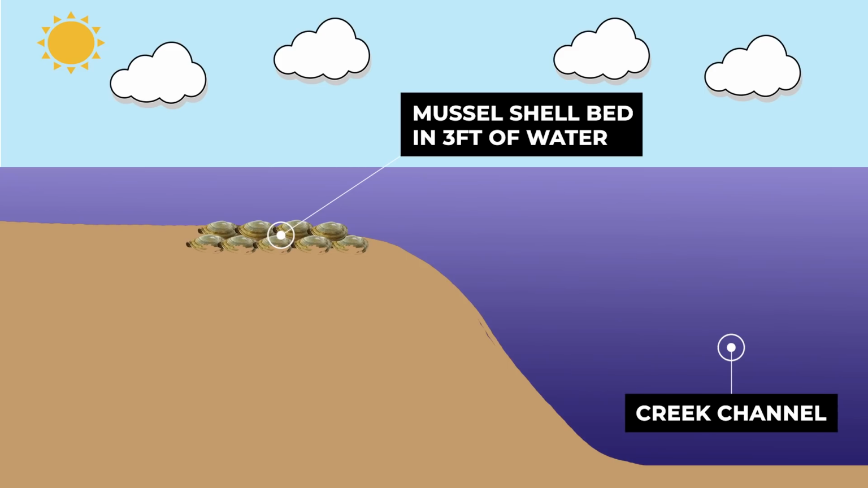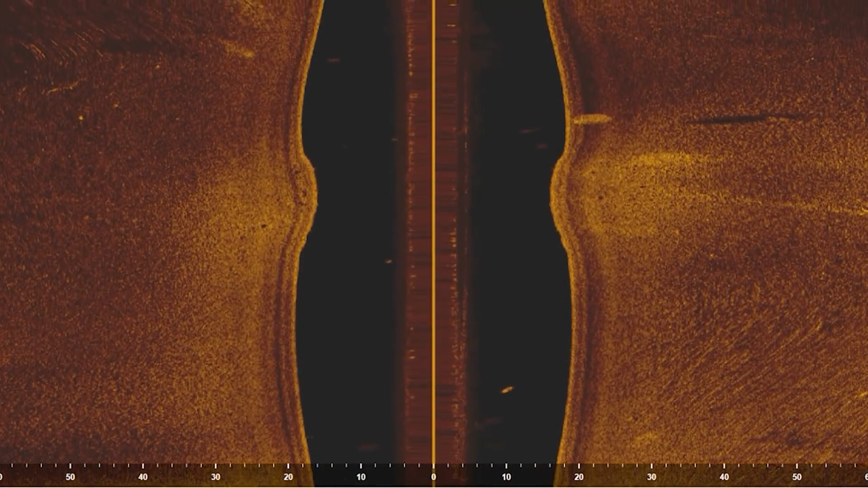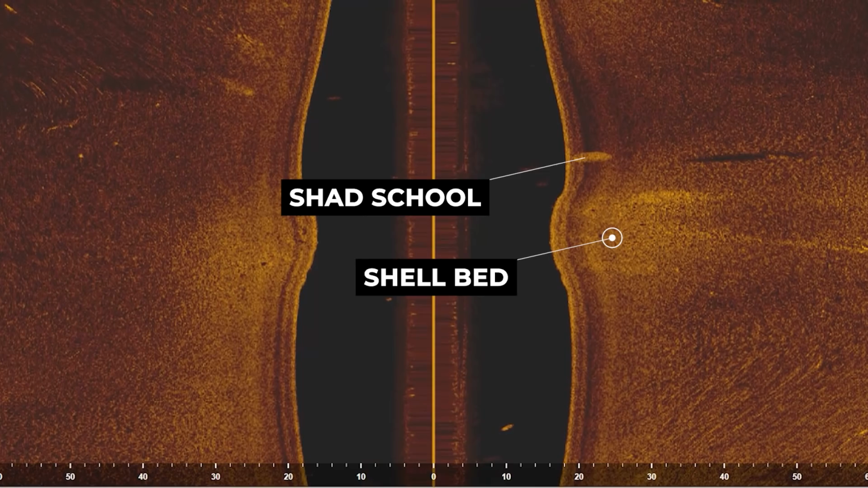Let me show you how to actually identify these shell beds using side imaging, and also a few tricks to tell if the fish are actually using those shell beds when they're that shallow. Here's a great image of a shell bed on side imaging. Shell beds are made of mussel shells, which are pretty hard and give a strong return on the fish finder.